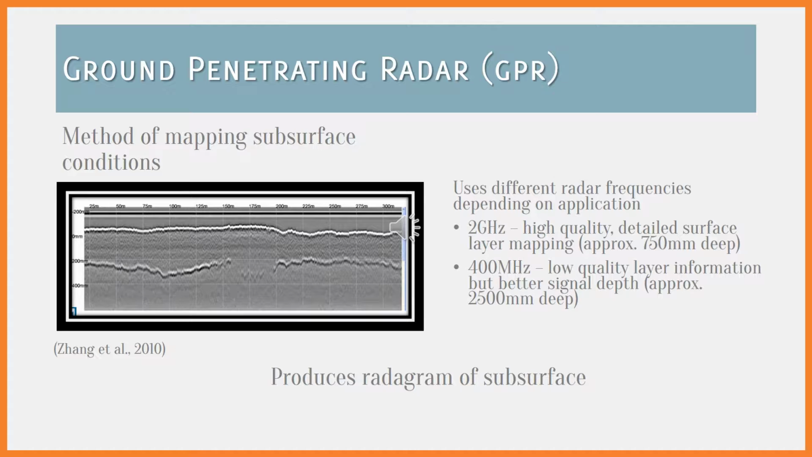It produces a radargram similar to this one here, which can then be analysed and further processed if needed. The bright reflections you can see here indicate the surface of the ground, and then further down there's another reflection, not as bright, which signifies a change of material, such as the bottom of a ballast layer.